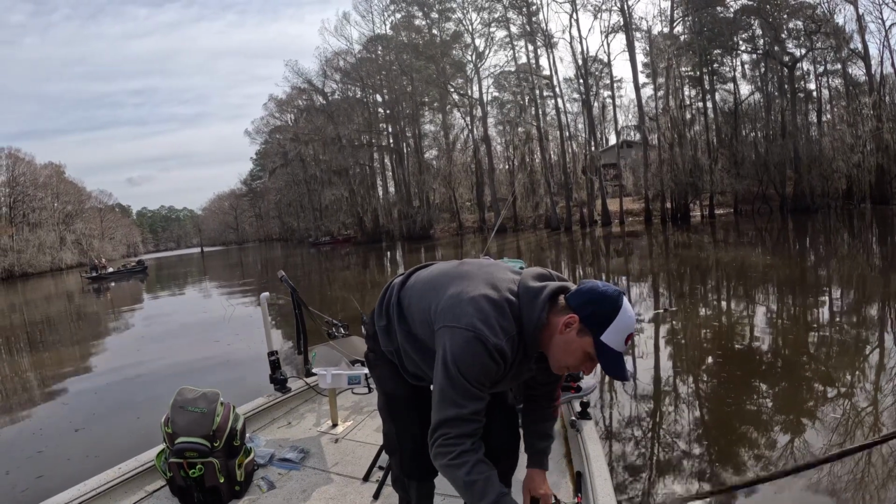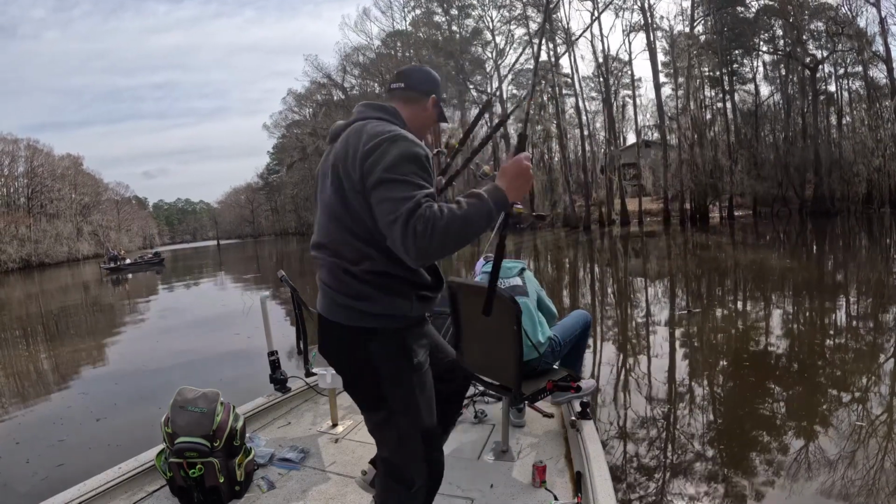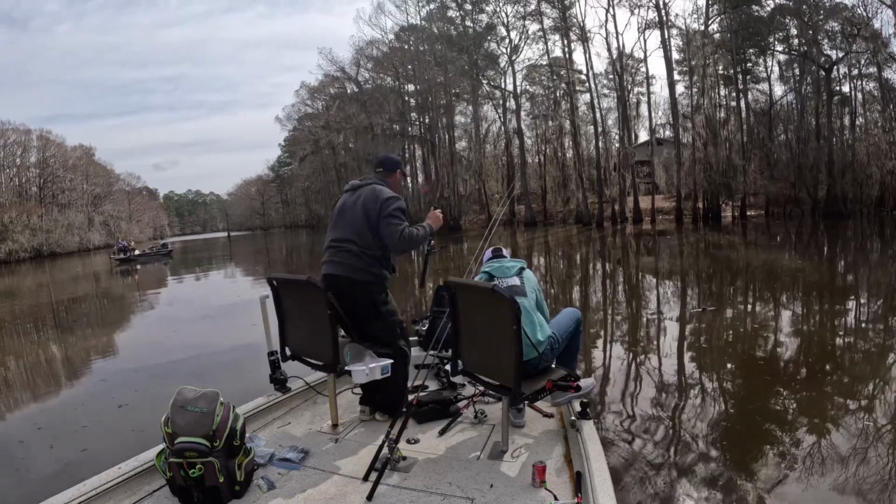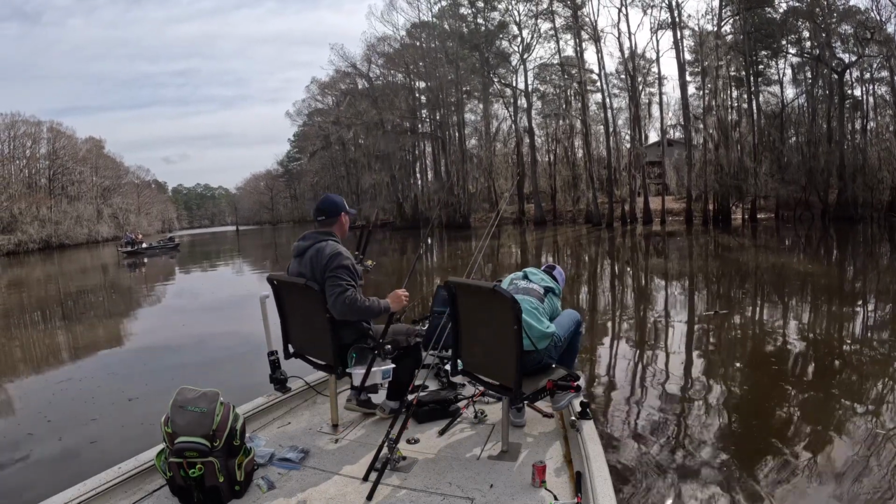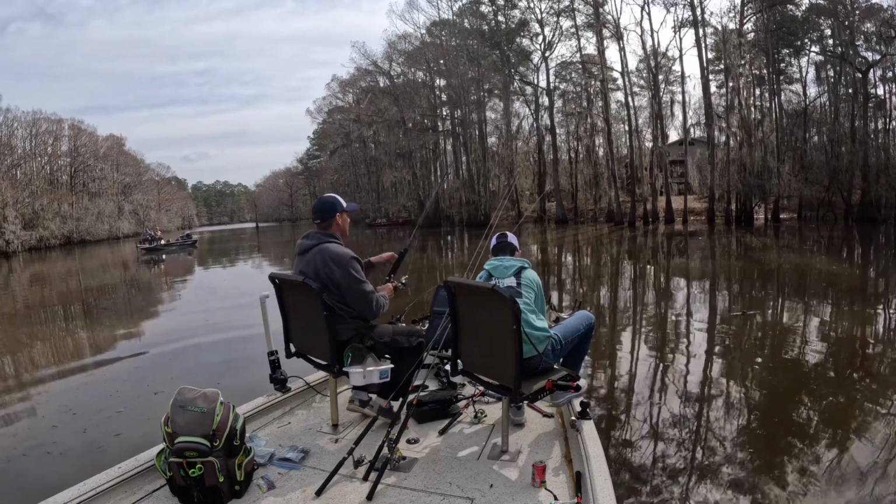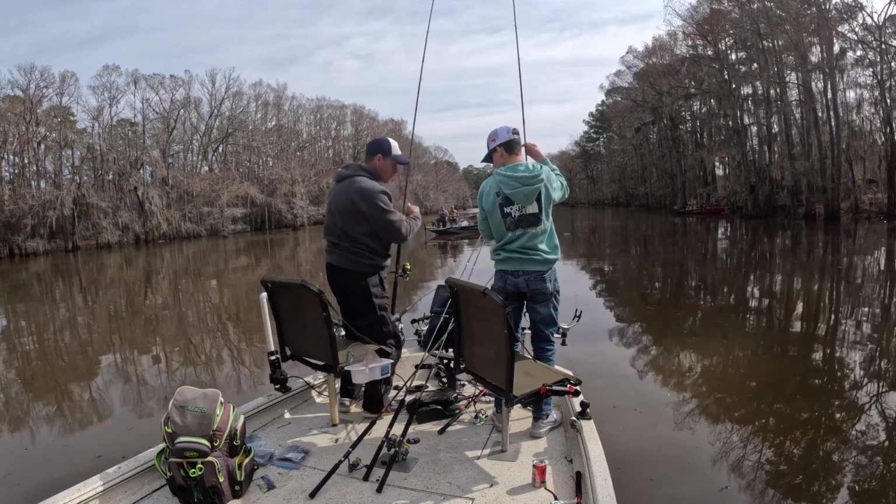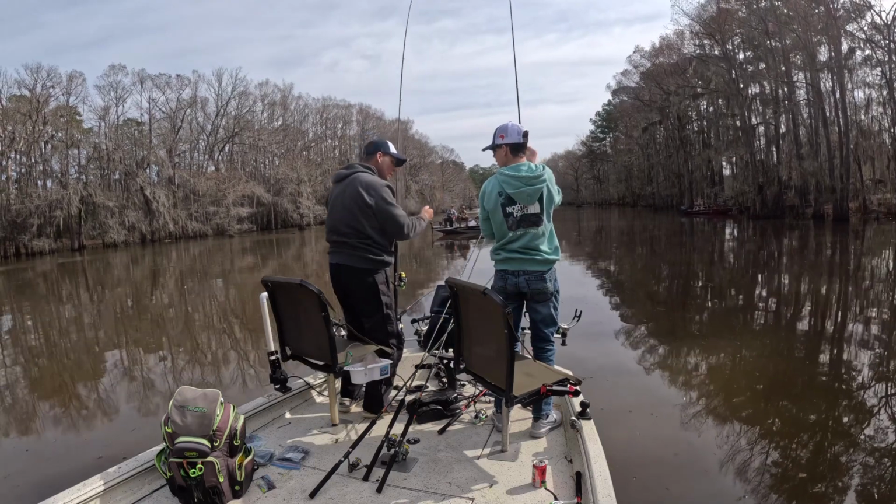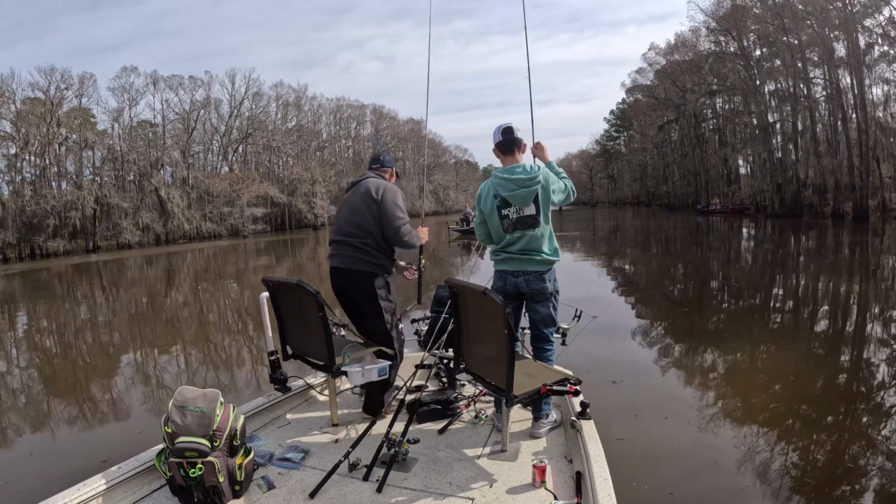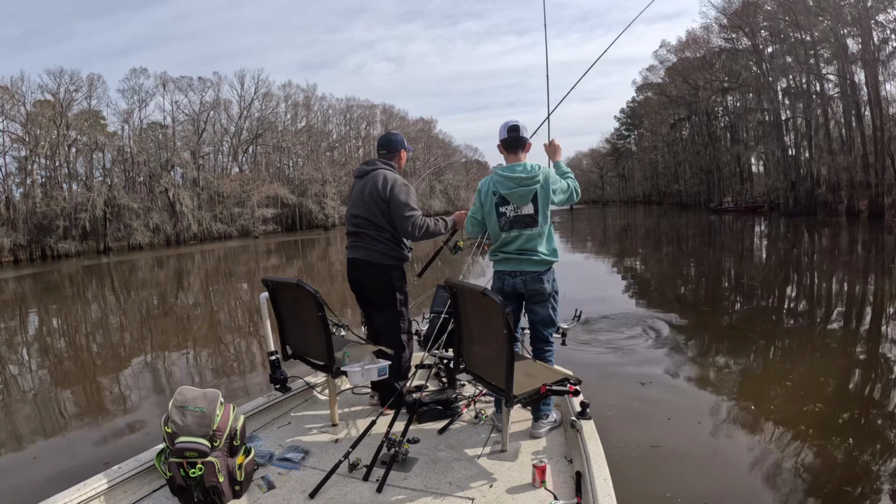So right here you can see us getting all of our spider rig equipment out. We're using B&M 12-foot poles. We're going to be doing a double jig rig. So we're getting all of our poles ready right now, getting everything set up. And we've got one pole out. As you can see, it's very apparent that we've made the right decision because we're setting up and I got a fish on right now.